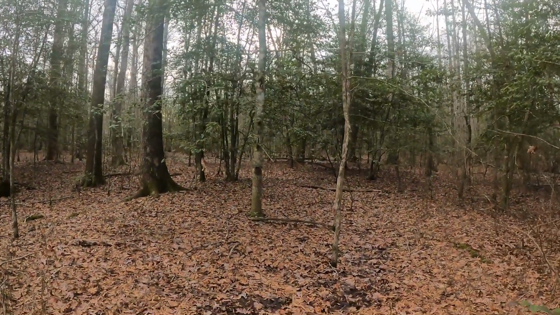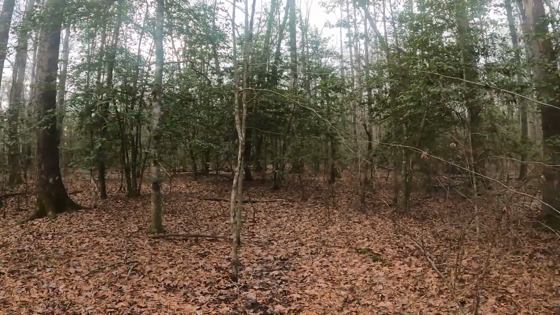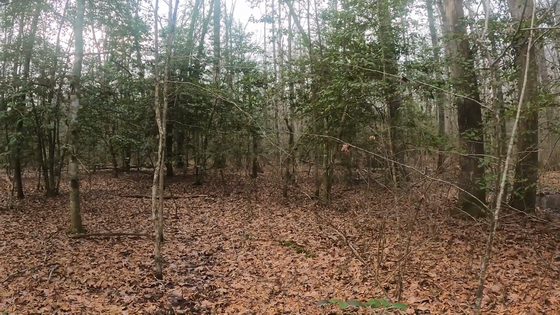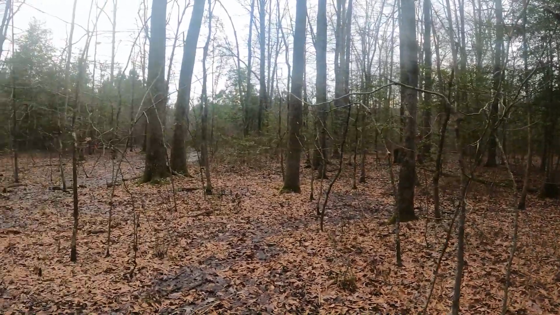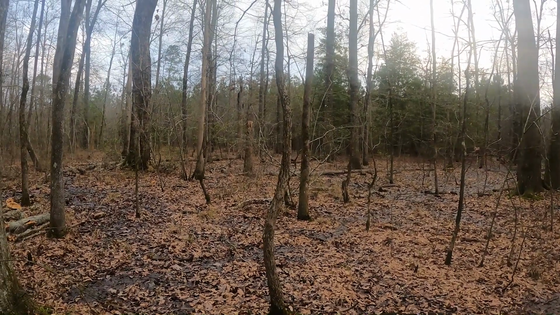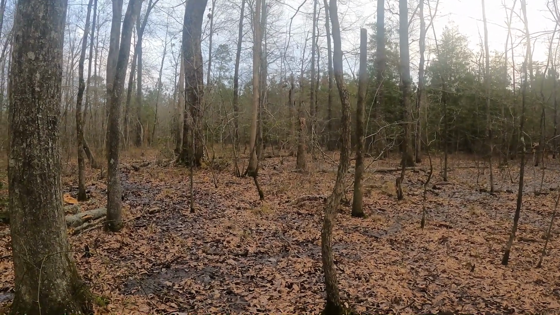So I found our other camera. It's right here on this little tree. As you can see, there's holly trees all up in here. There's a big briar thicket right back here. And then some big woods, and you can see where the trees get shorter. That's the pine plantation.